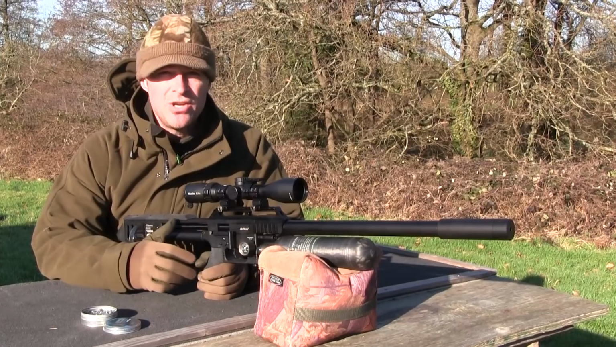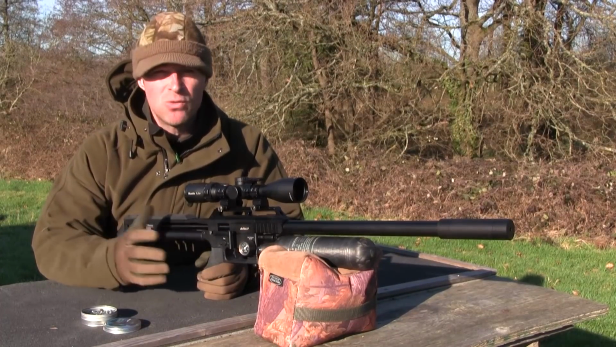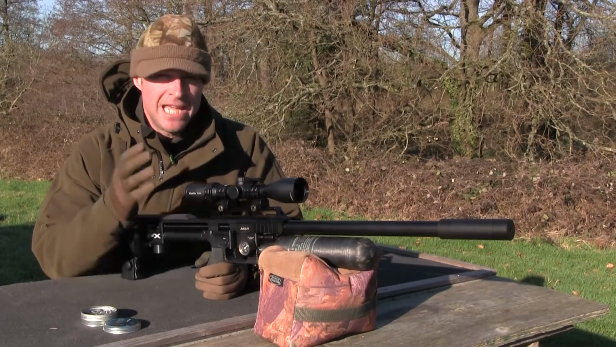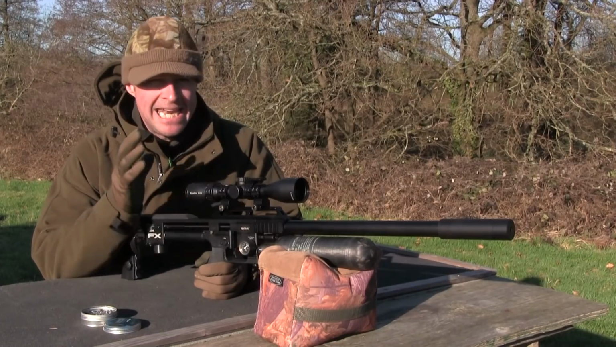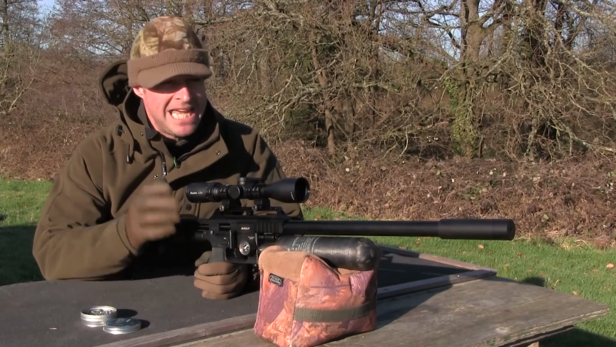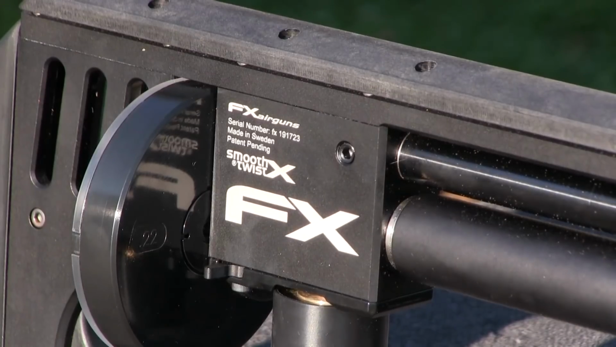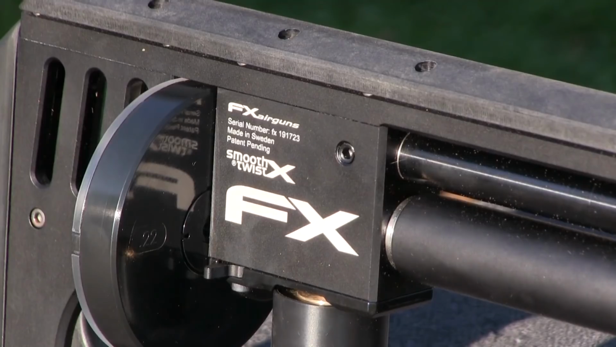Anyone who has tried using slugs will probably know that it can be a real challenge to find one that works with your gun. You will probably also know that the FX Impact MKII has interchangeable barrel sleeves, and FX has set this one up with a sleeve which is made specifically for firing slugs. In theory, that should mean that this gun is a heck of a lot less fussy when it comes to matching it with the right ammo.